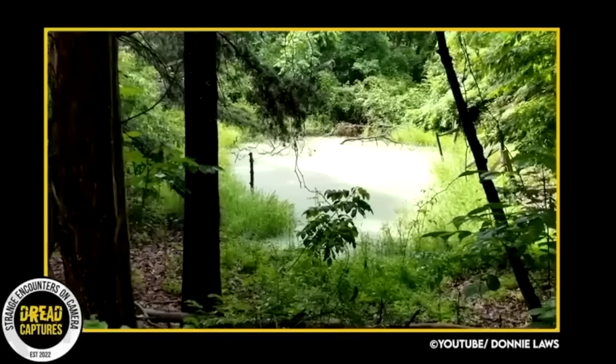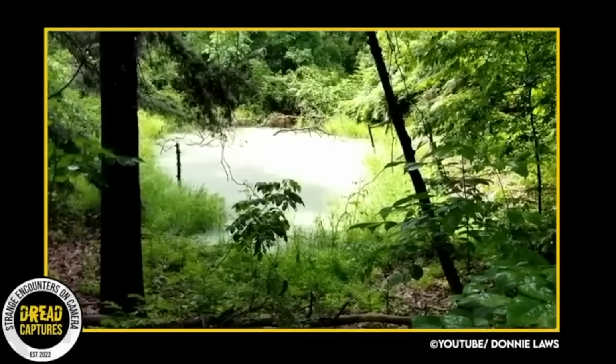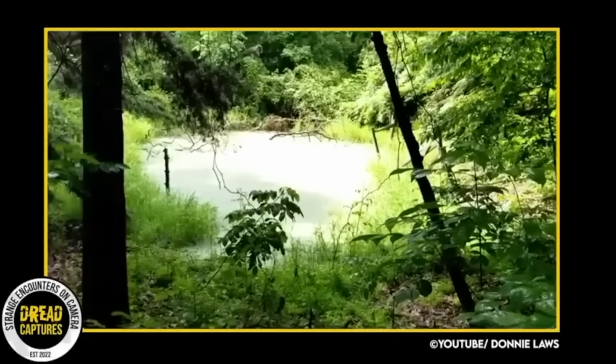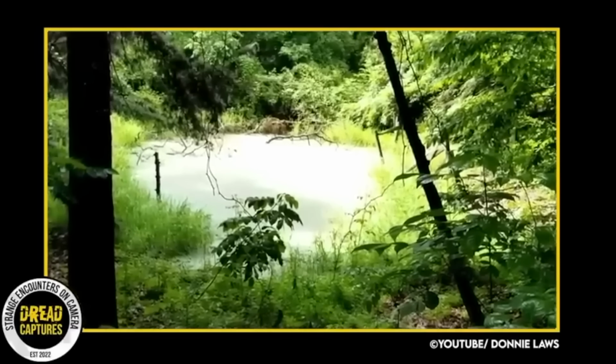Finally, he catches another orb. This time, Donnie explains that this camera's location is deep in the woods. He only has it set for movement plus 10 seconds, so he doesn't have to worry about going to change the battery. He says there's one way in and one way out.